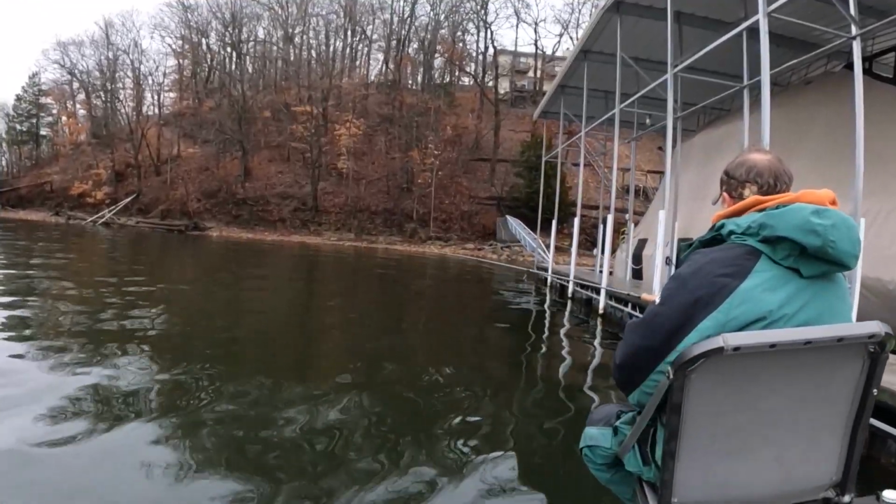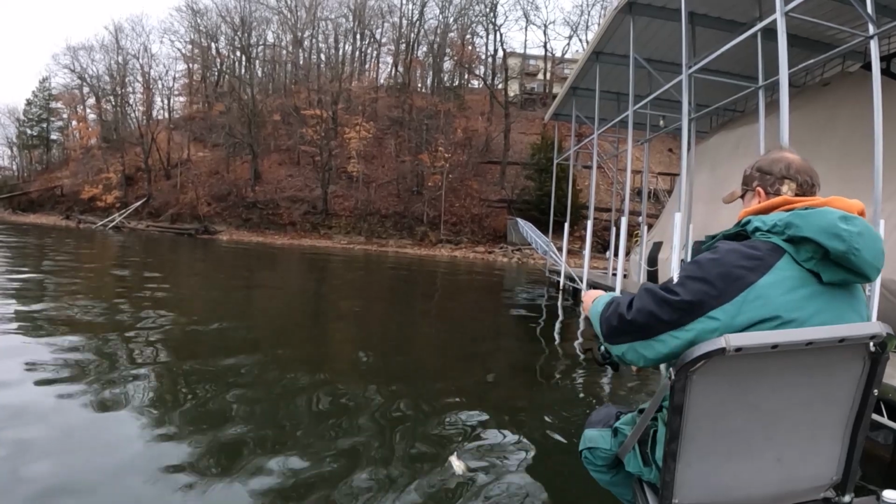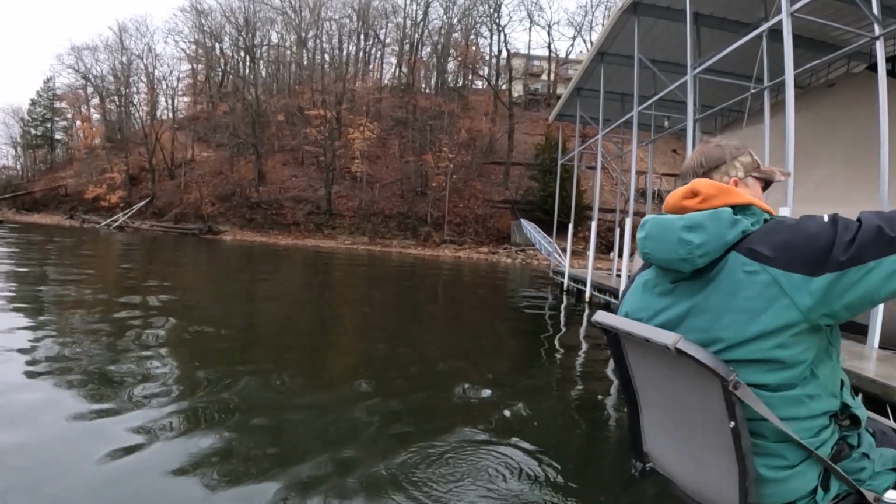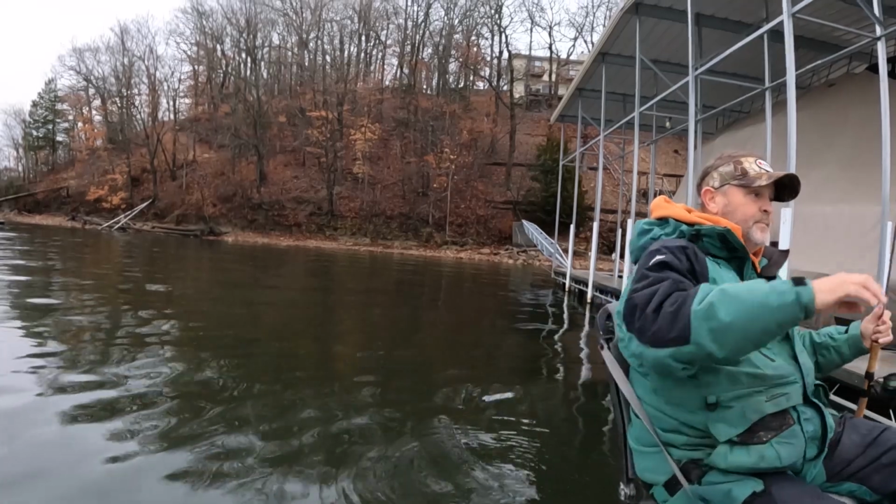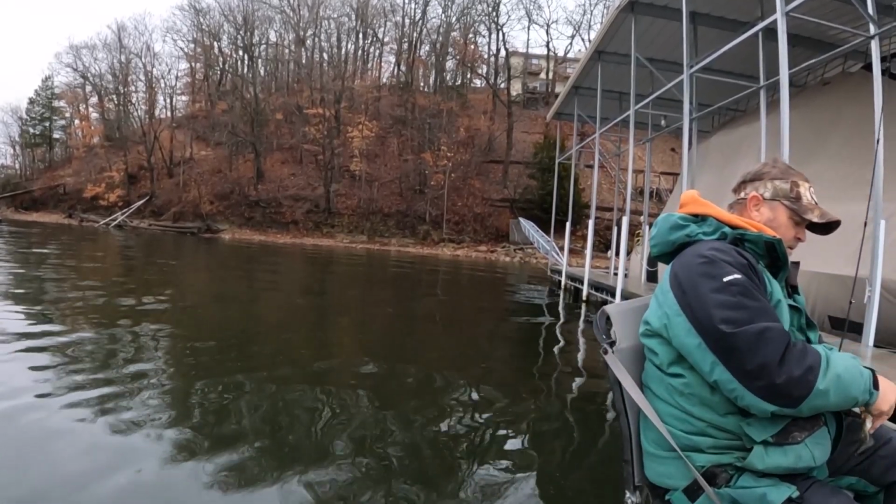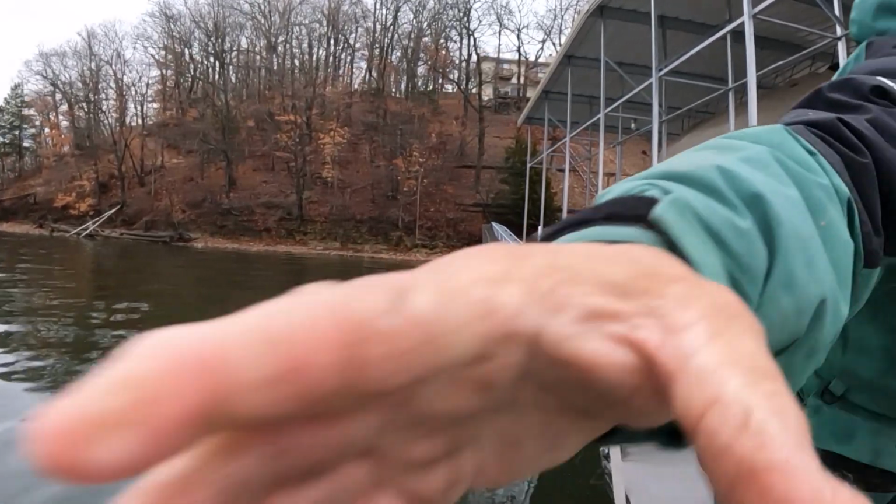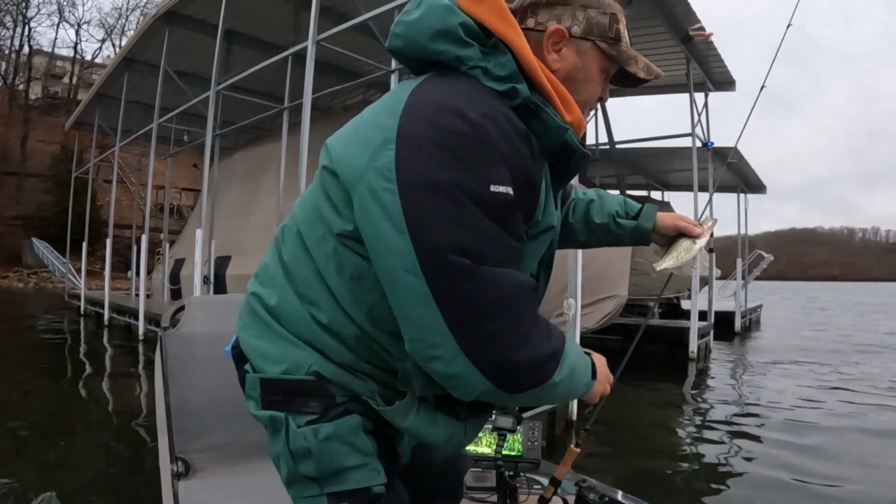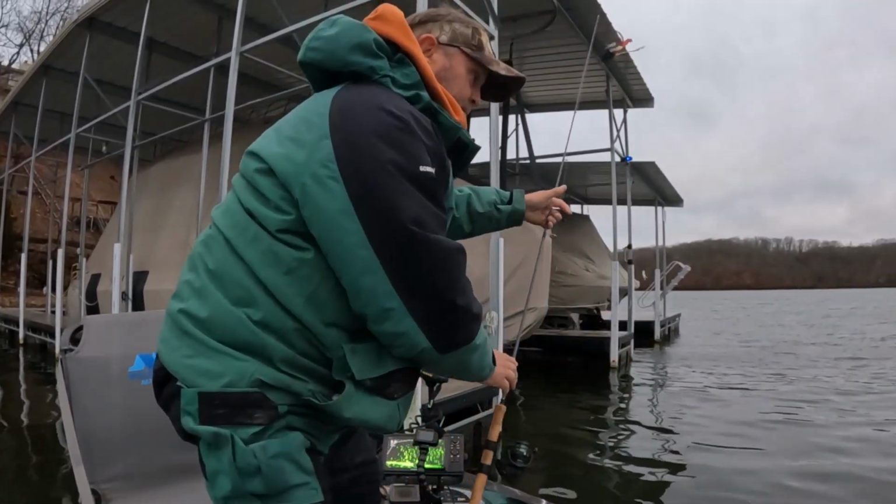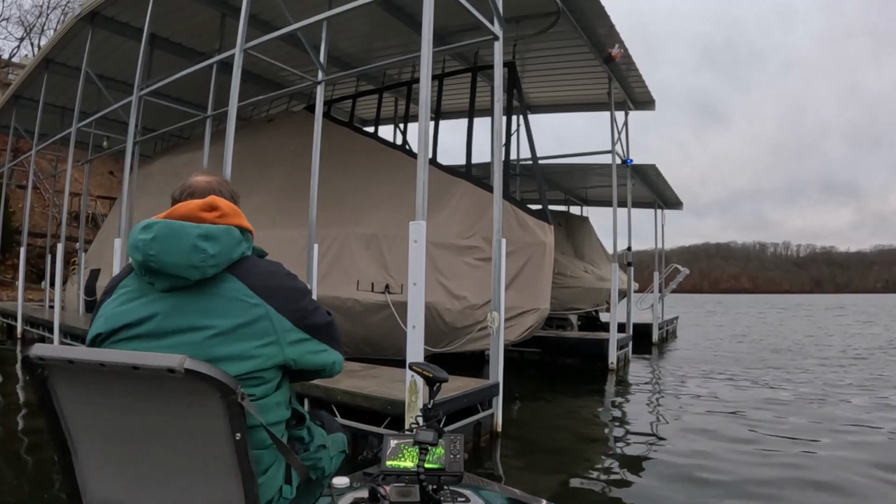But he is not very big. Are you 9 inches? I don't think you are. We're gonna throw him back. I don't think he's 9 inches. He probably was awful close, but we'll get another one.